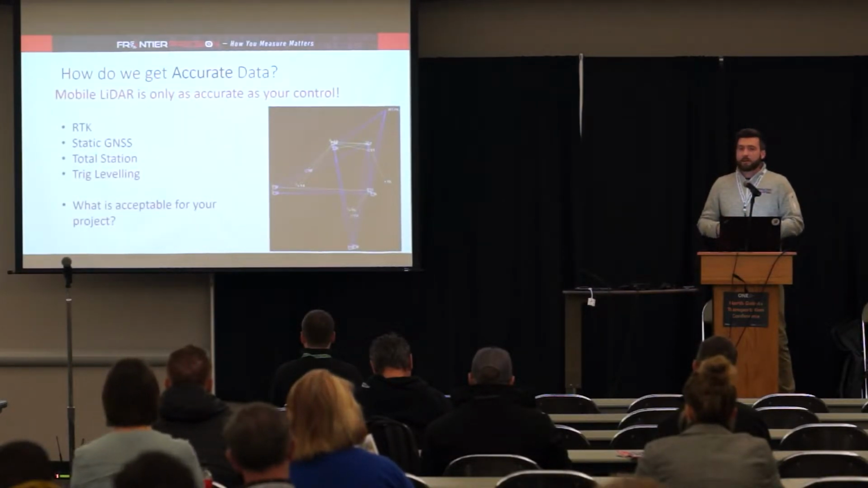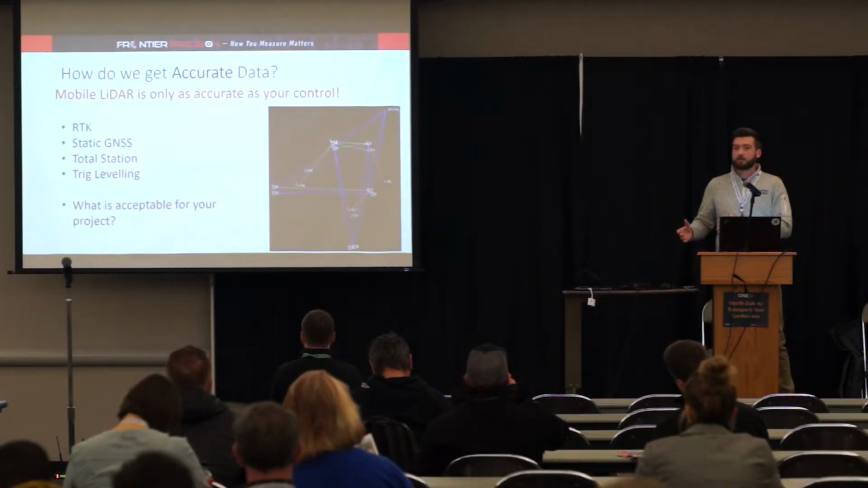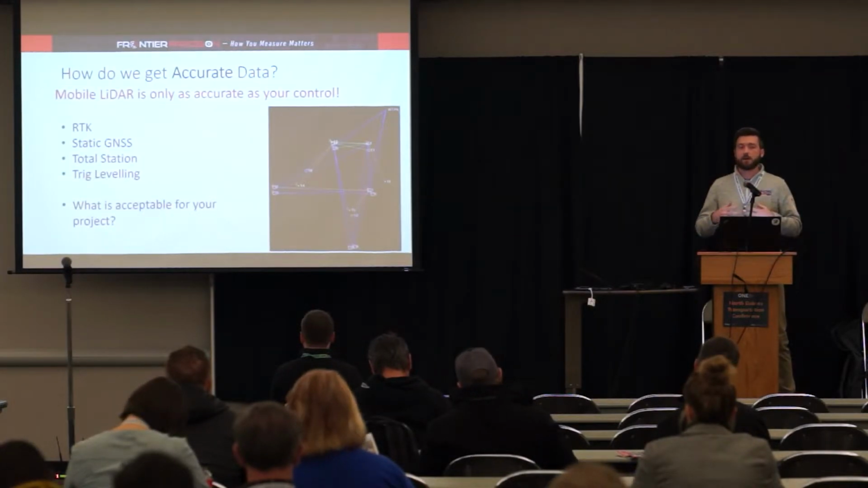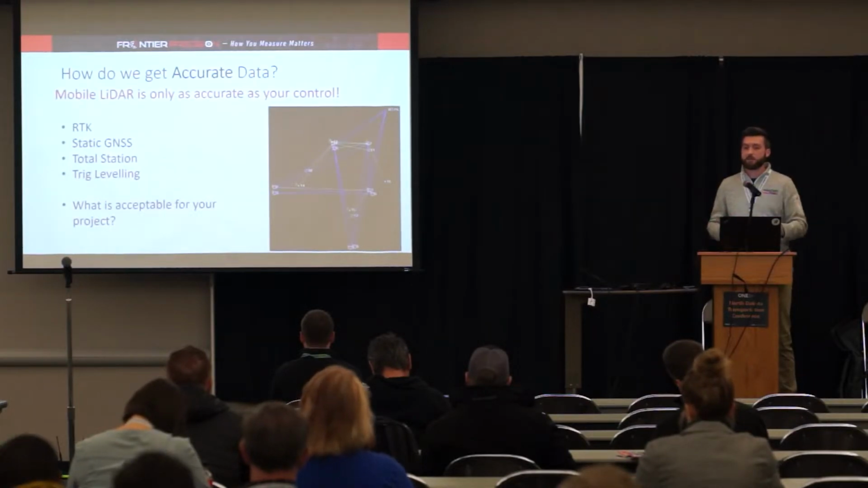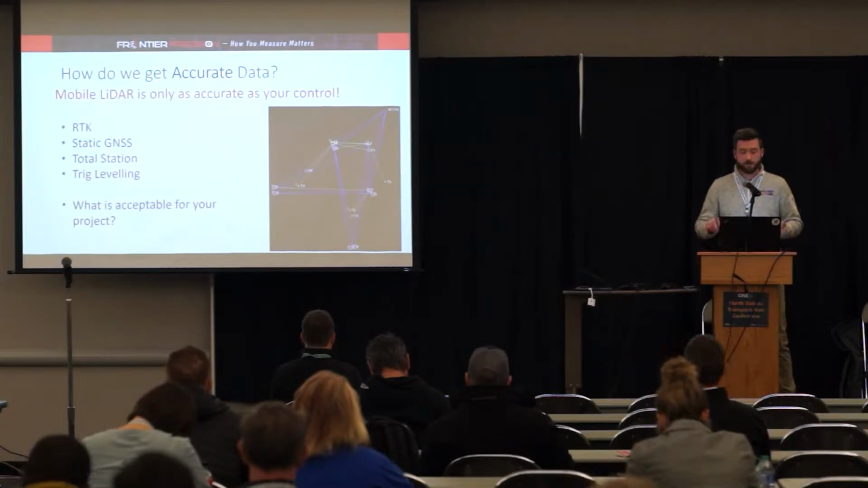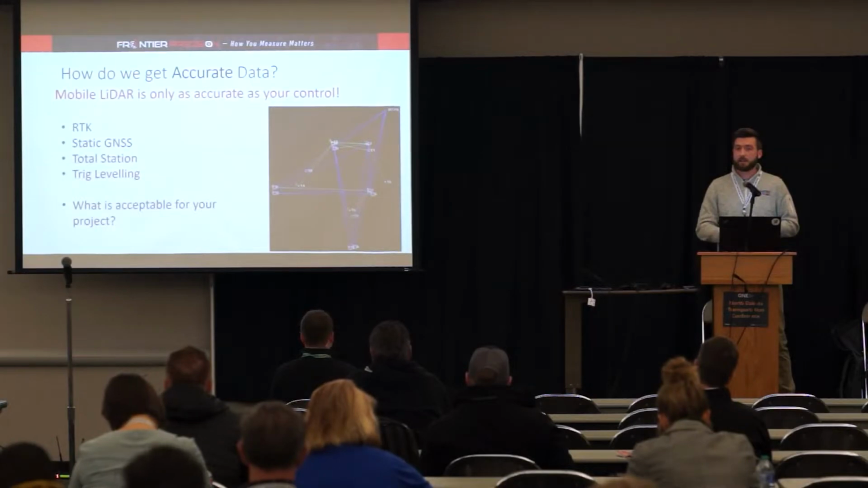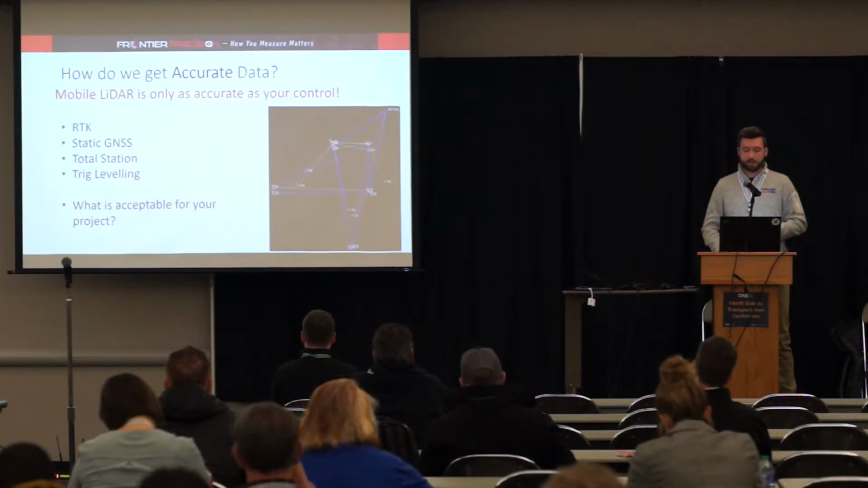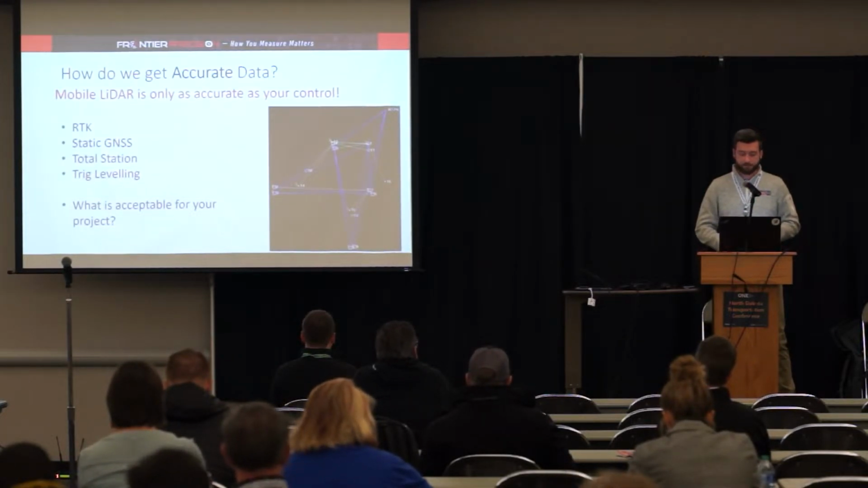And remember, mobile LiDAR, mobile mapping data is only as accurate as your control. Okay? So consider what control techniques we are using to obtain positions on those targets. Is it just an RTK solution, static GNSS, total stations, a level of sorts, right? What's acceptable for your project? It all kind of boils down to what the scope is and what the tolerance of your project is.